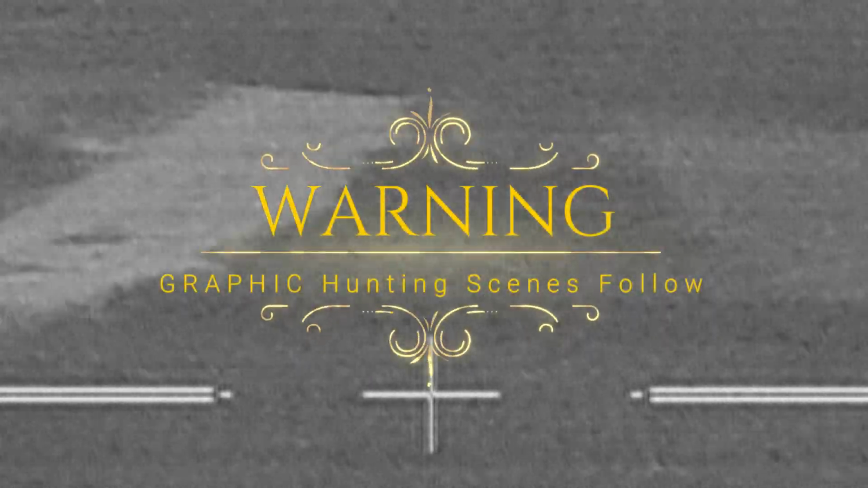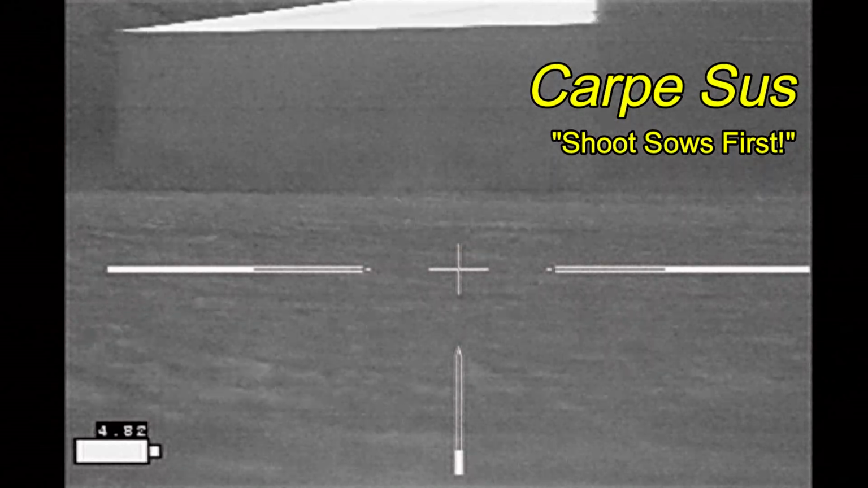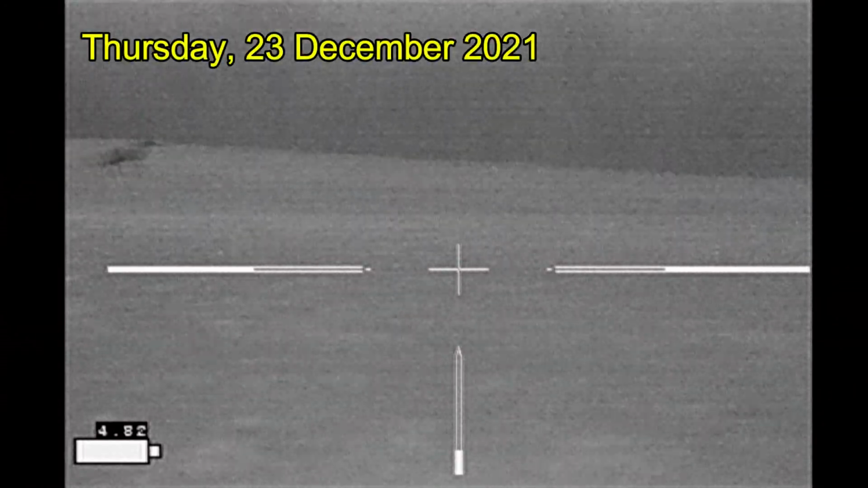When the wind picks up and there's a lot of dust in the air, the IR Hunter's image gets really grainy. Carpe noctem, hunting up in North Texas.